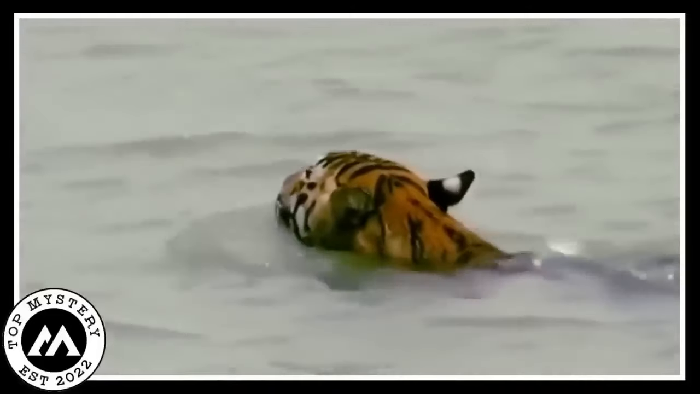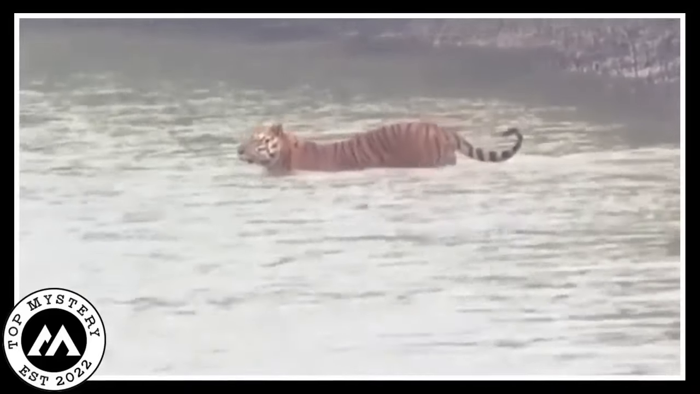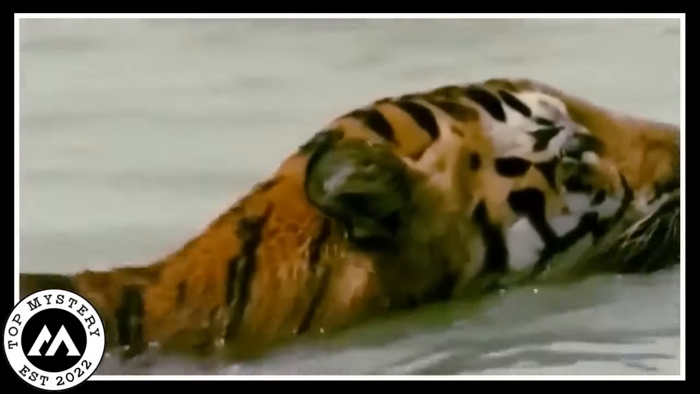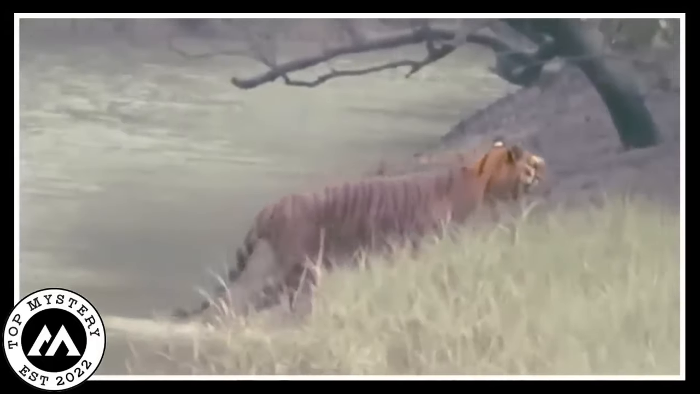When the tiger got near to the other side, its head popped out of the water, showing a determined look. The camera followed the tiger's every move, catching how strong and graceful it was in the water. The tiger's big paws pushed it forward, proving it was really good at handling the water's inflow.